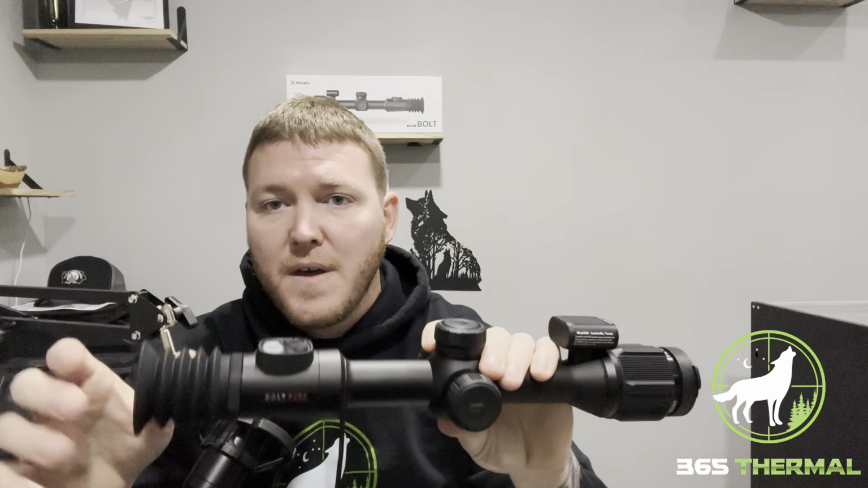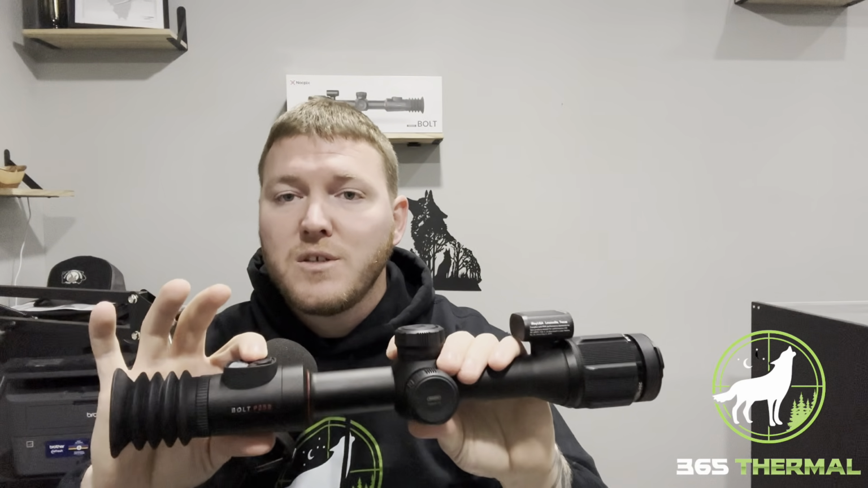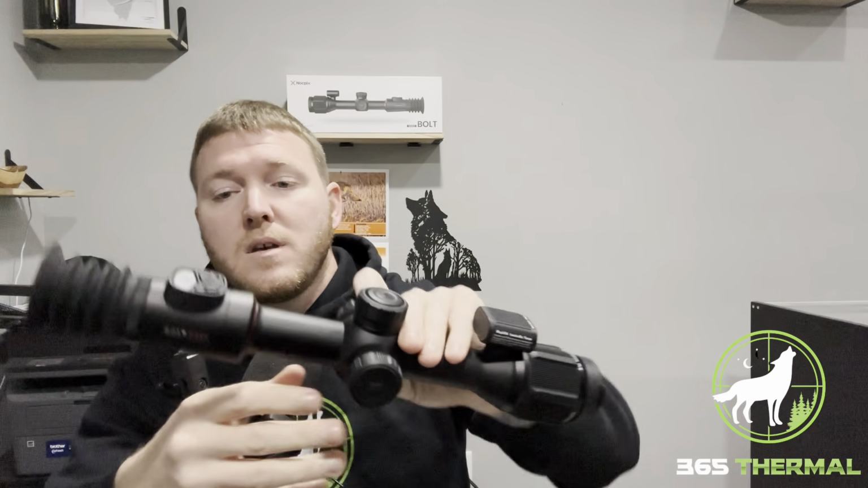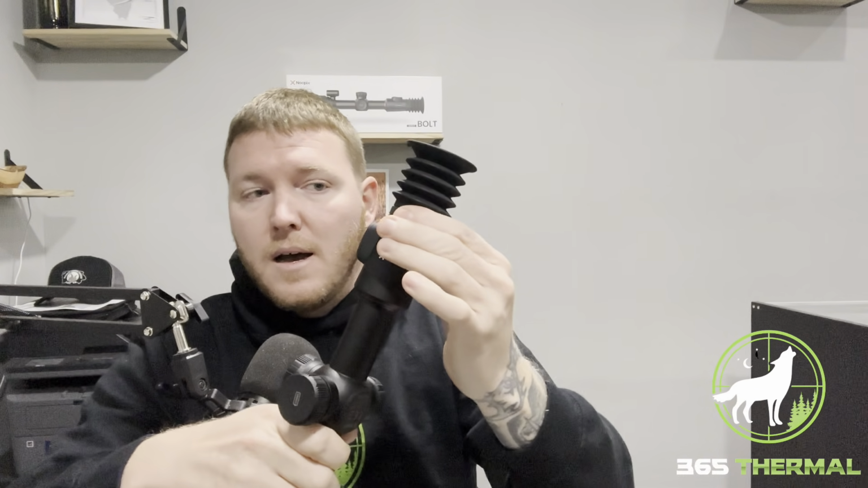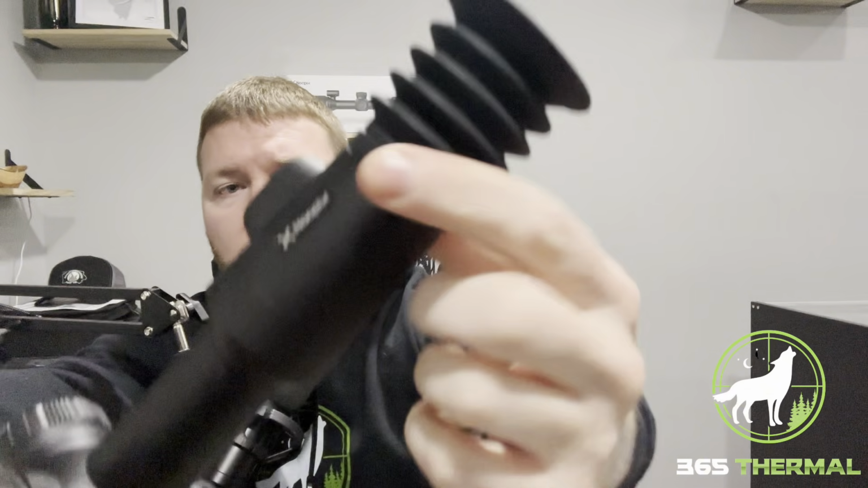Now your left button right here is how you do your laser rangefinder. You press it once, it'll turn it on, it'll come up, it'll say SGL, that'll be single. So that's going to be a single range. You press and hold it again, you can put it to continuous, to where it'll continually range on that little square where your laser rangefinder is. Press and hold it one more time like that, you can actually shut it off. And that's pretty much it for the buttons, though. You do have your eye cup here and your display screen. You do have your little eye focus here right in front of that. That's going to be your eye focus there.